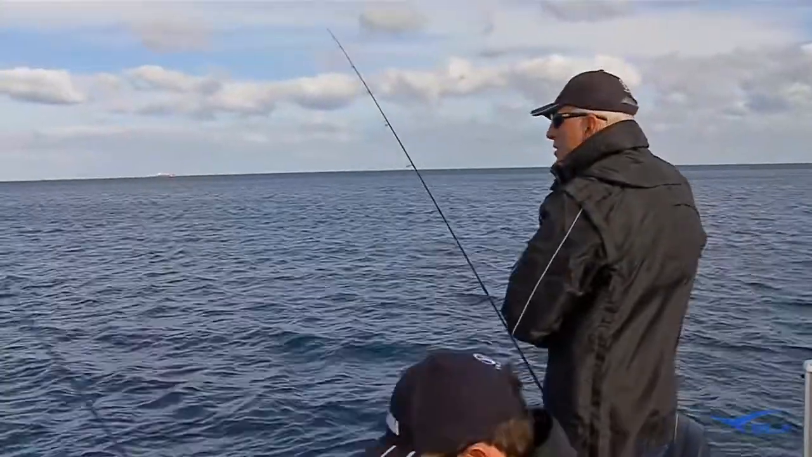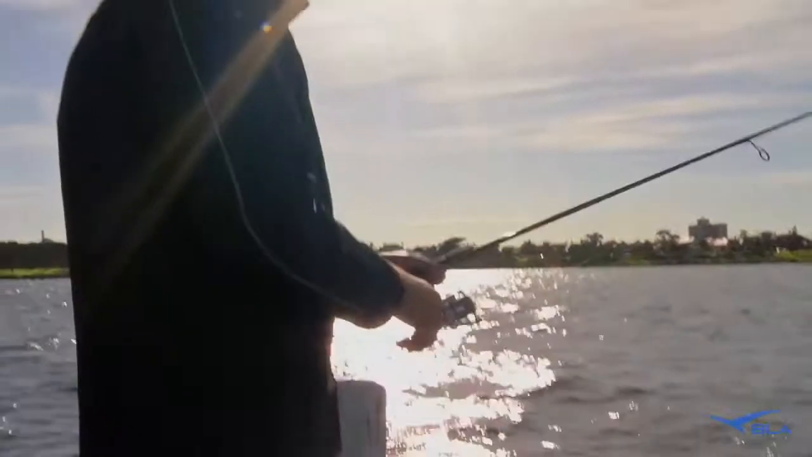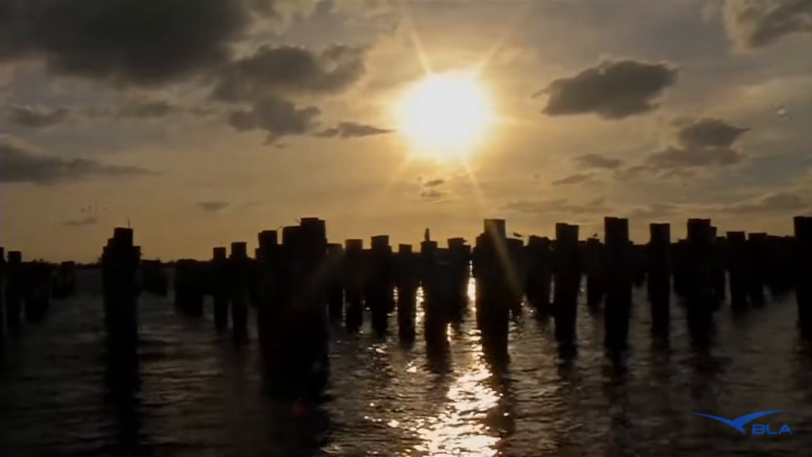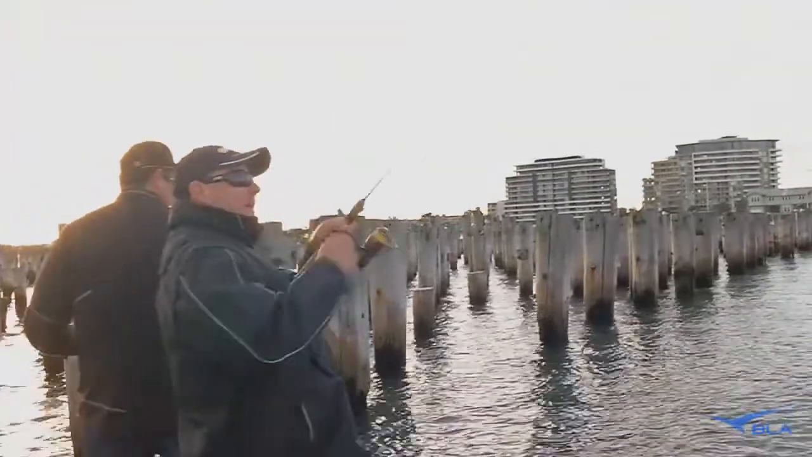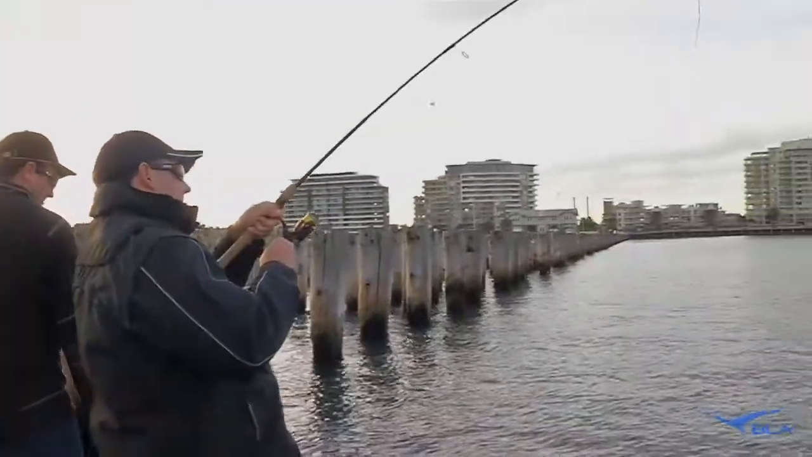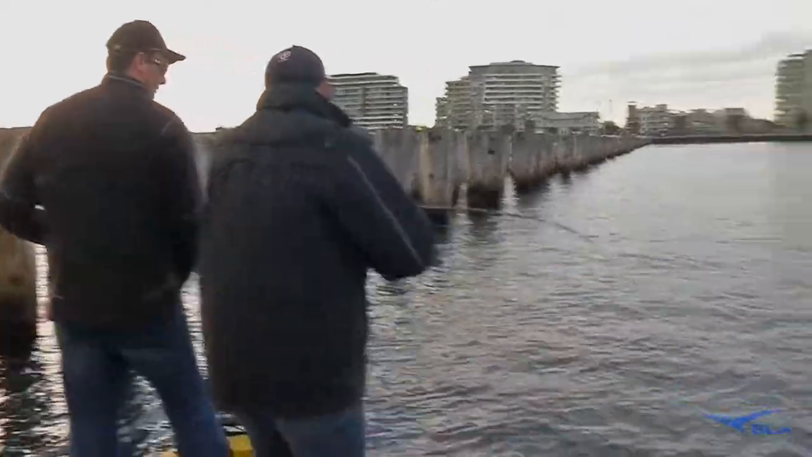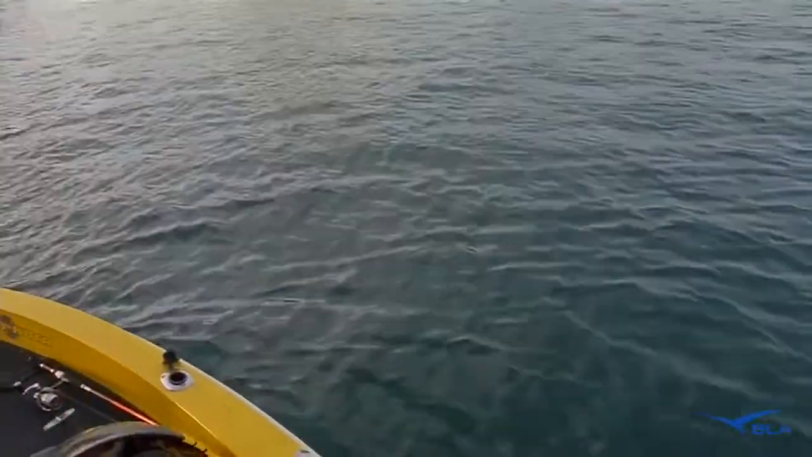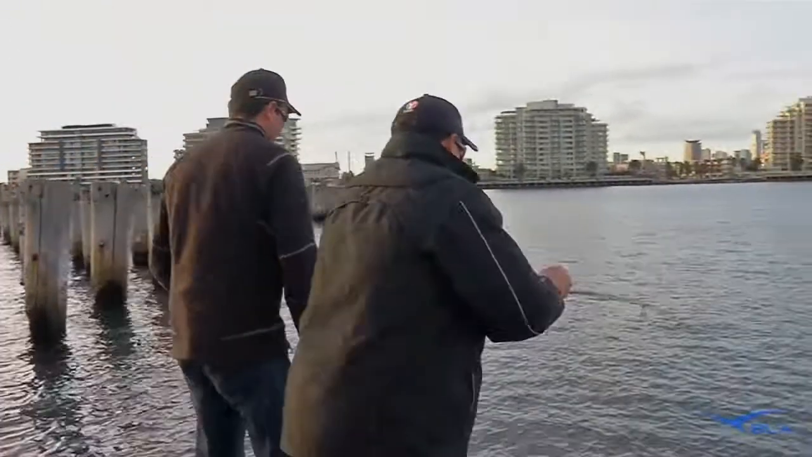Yeah. So with time moving on and no snapper in the boat, we decided to head back to Princess Pier for one final crack. He's calling it. That was deeper, Sean. That was deeper, and it's a better fish. It's a much better fish. Good, good.